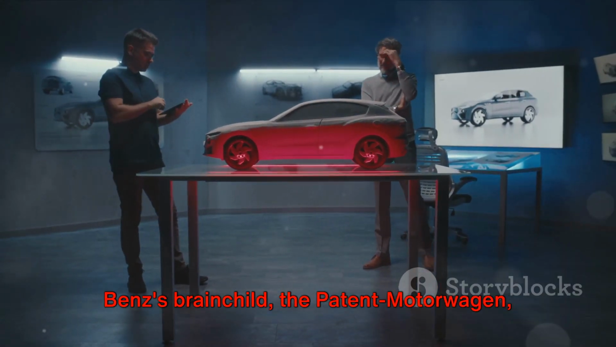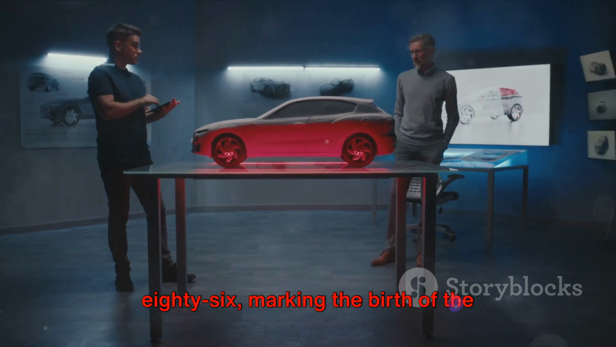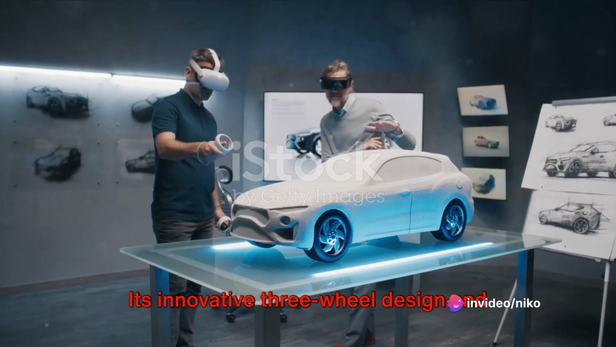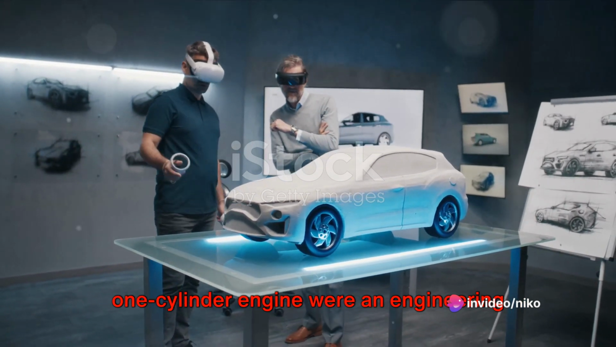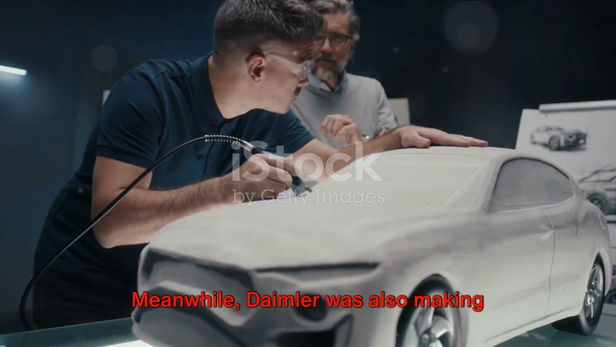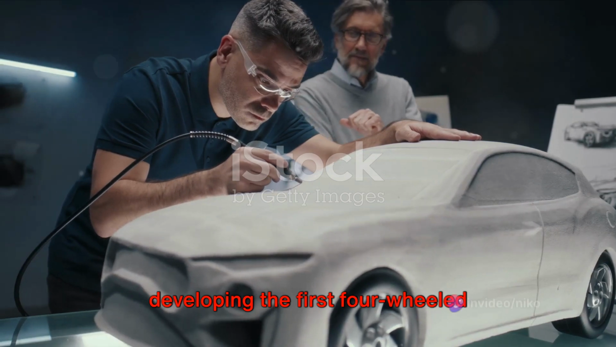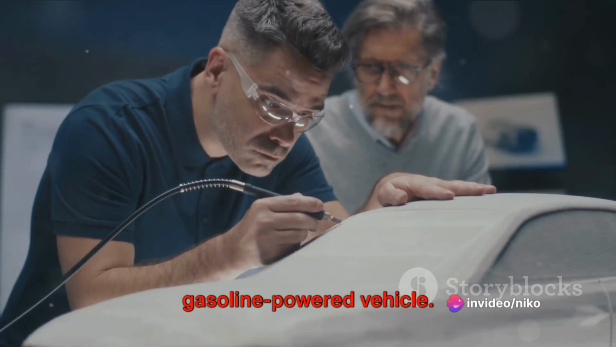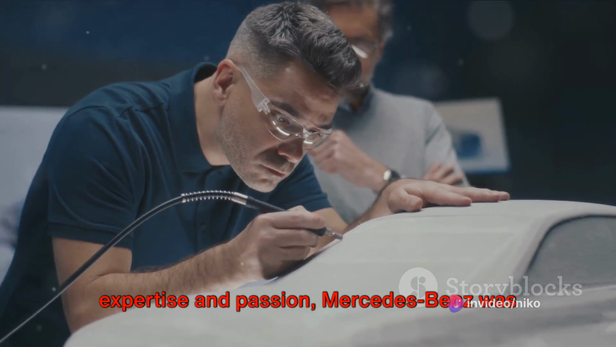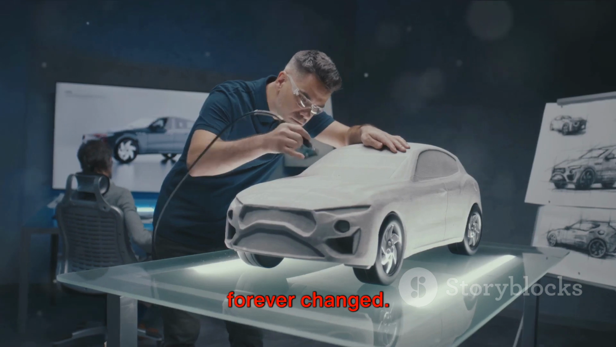Benz's brainchild, the patent motor wagon, rolled onto the scene in 1886, marking the birth of the gasoline-powered car. Its innovative three-wheel design and one-cylinder engine were an engineering marvel of its time. Meanwhile, Daimler was also making strides in the automotive world, developing the first four-wheeled gasoline-powered vehicle. When these two great minds merged their expertise and passion, Mercedes-Benz was born, and the automotive industry was forever changed.